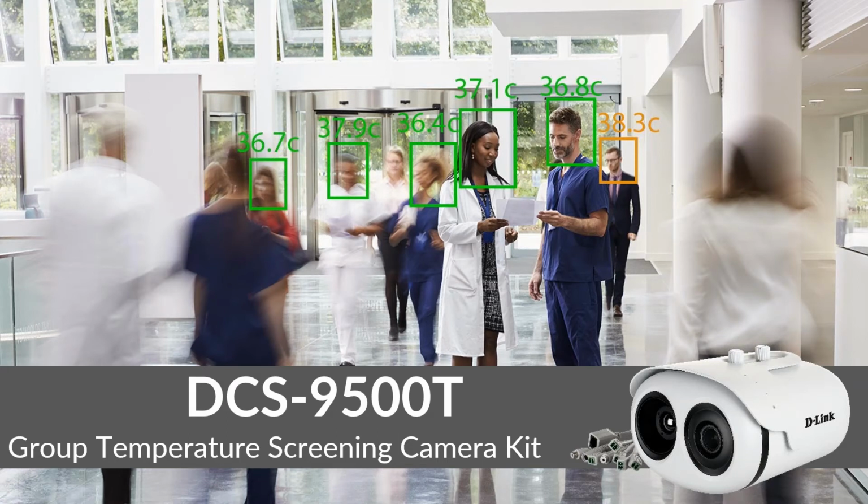Today is going to be a slightly extended edition because we are going to be talking about our DCS 9500T, which is our group temperature screening camera kit. It's a thermal camera, so it's slightly different from most of the other cameras in our range. Here with me, as always, is Craig Kirby. Hello, everyone.